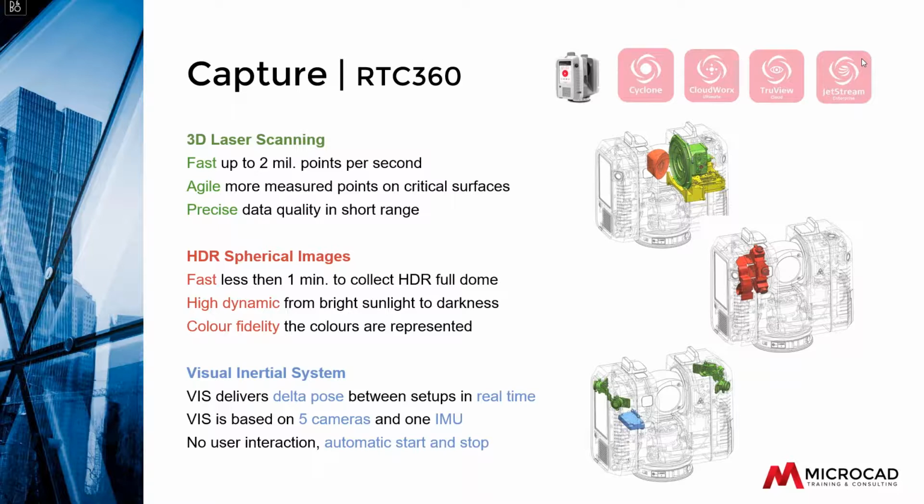In addition to the 3 HDR cameras, it also includes 5 additional cameras that are basically the eyes of the hardware. Unique to this particular scanner is the visual inertial system, which works with those 5 green cameras here, 2 on each side and 1 pointing straight up.